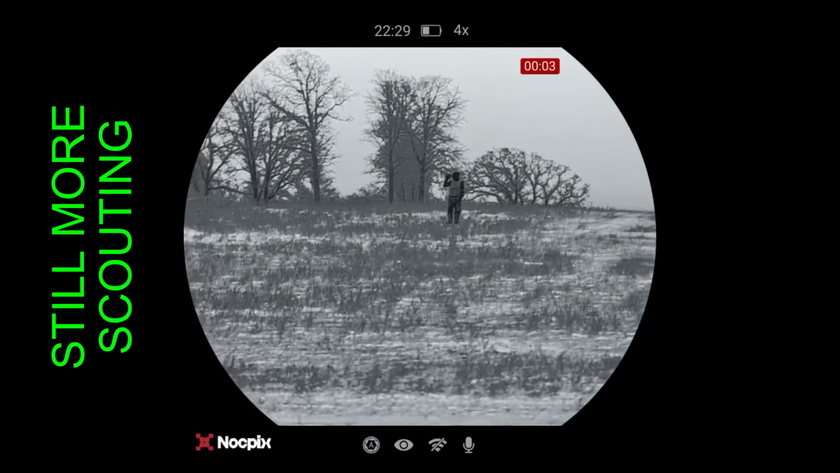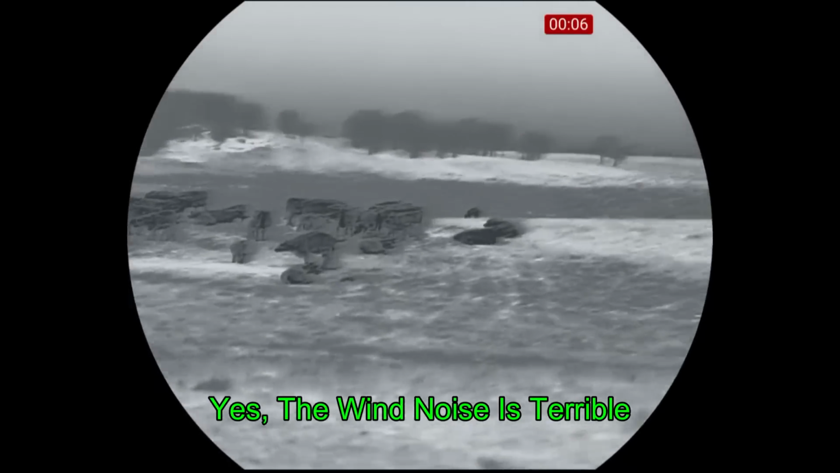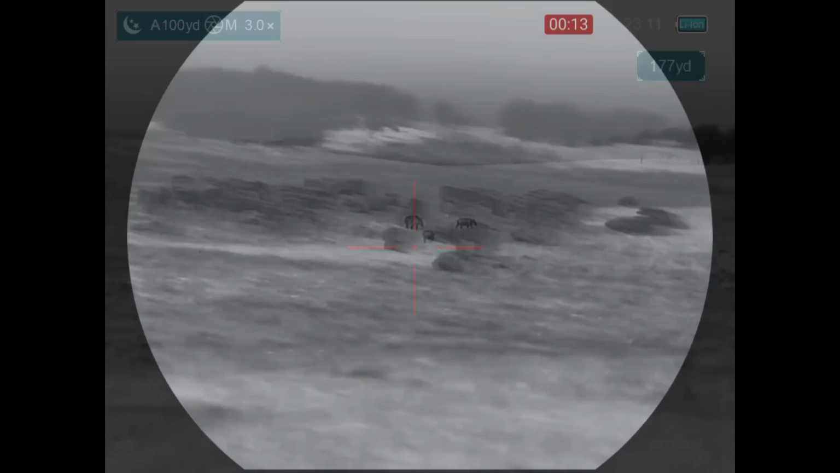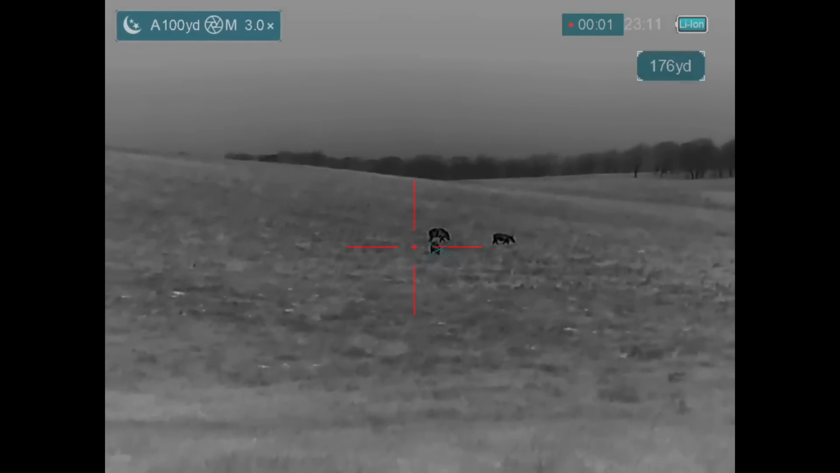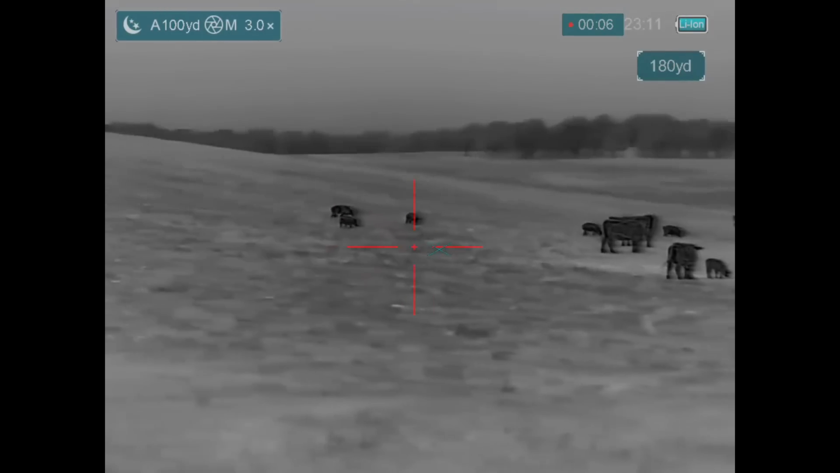So, still more scouting. And we eventually find some more hogs hanging out with the cattle in one of the feeding areas. Pigs are slowly moving off. And we've basically just gotten out of the truck. The ones moving away are 190 yards.